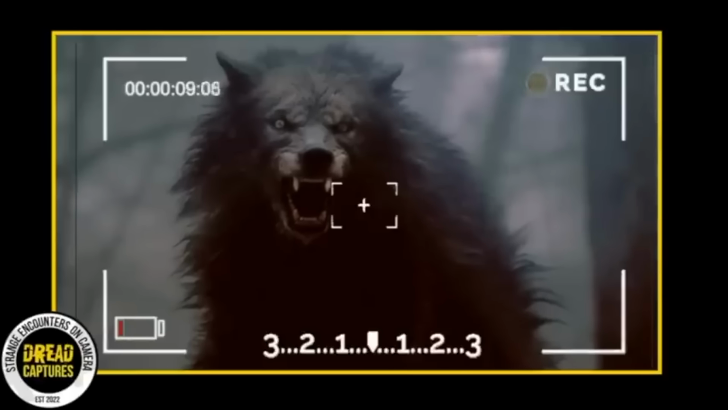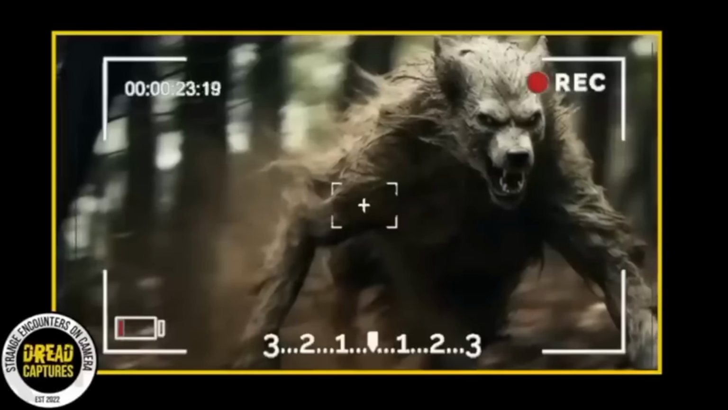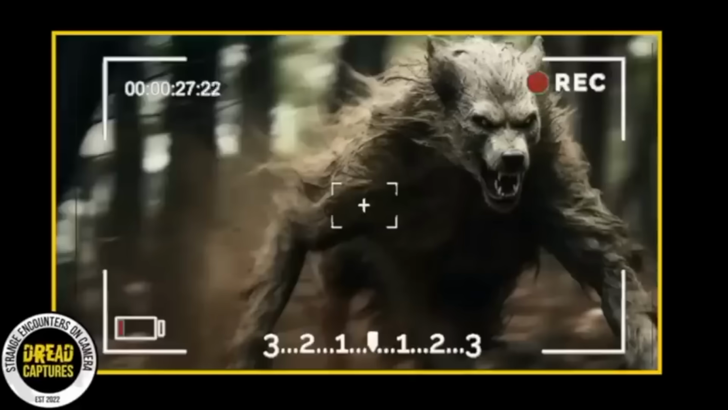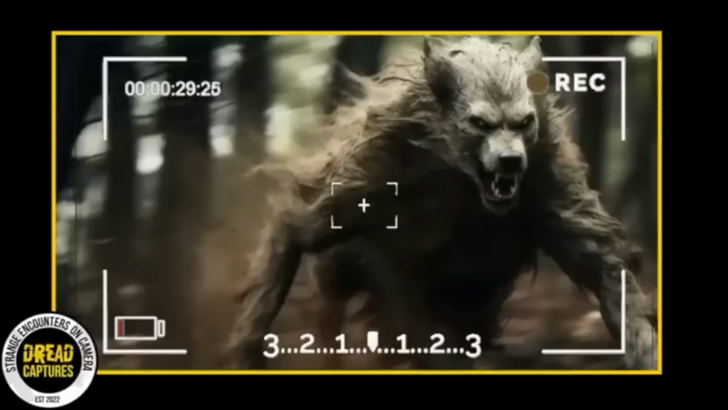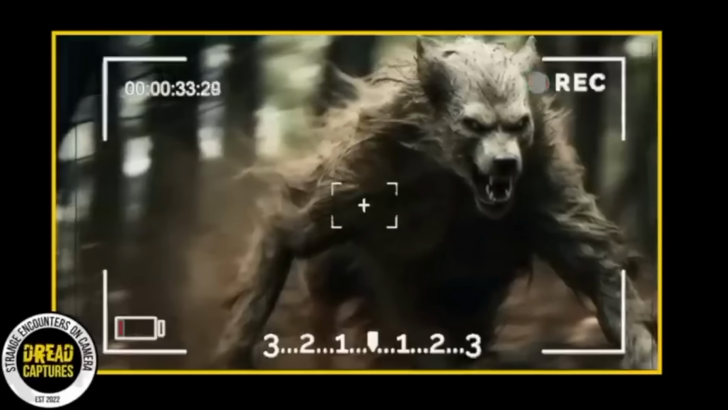I don't know. Of course, there could be a completely rational explanation. Maybe it's a wolf just standing on uneven terrain. But those explanations don't quite sit right. Anyhow, let me know what you guys think. I'm interested. If this isn't a cryptid, is this just a really large wolf? I mean, there's just something about it. I don't know, maybe a hybrid of some sort. Let me know.